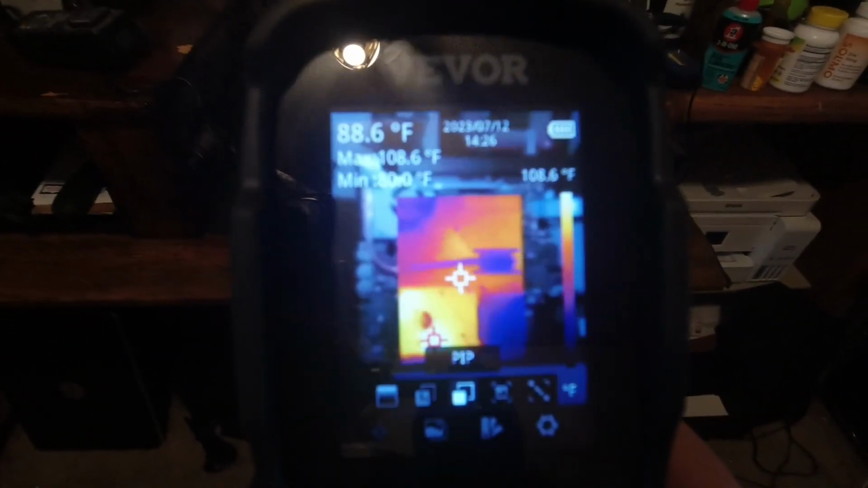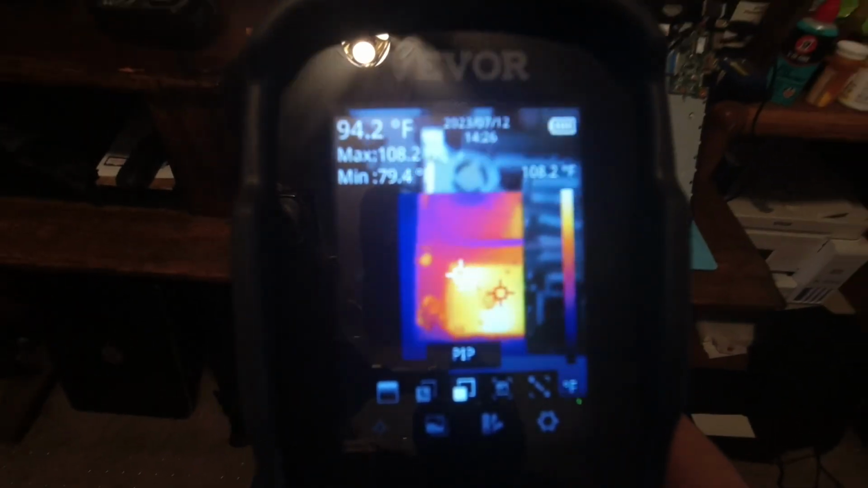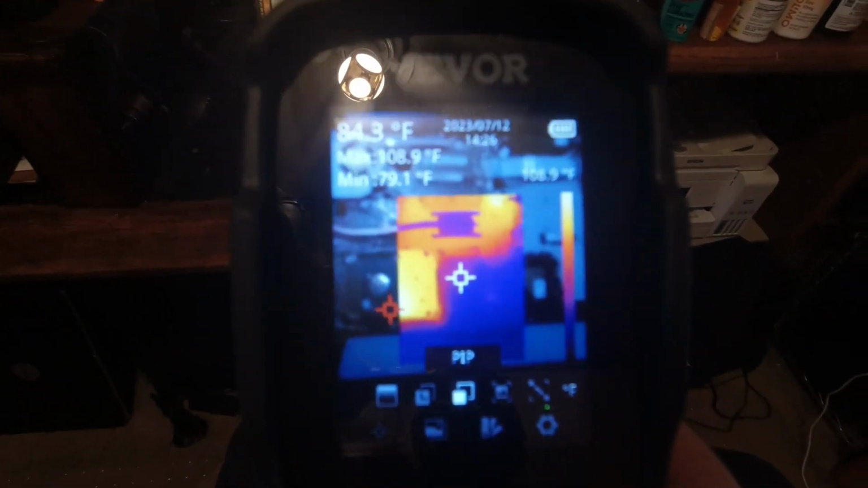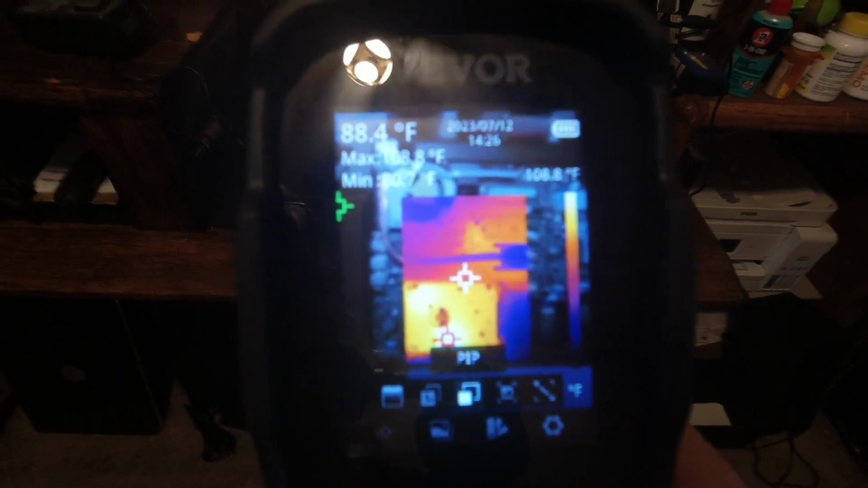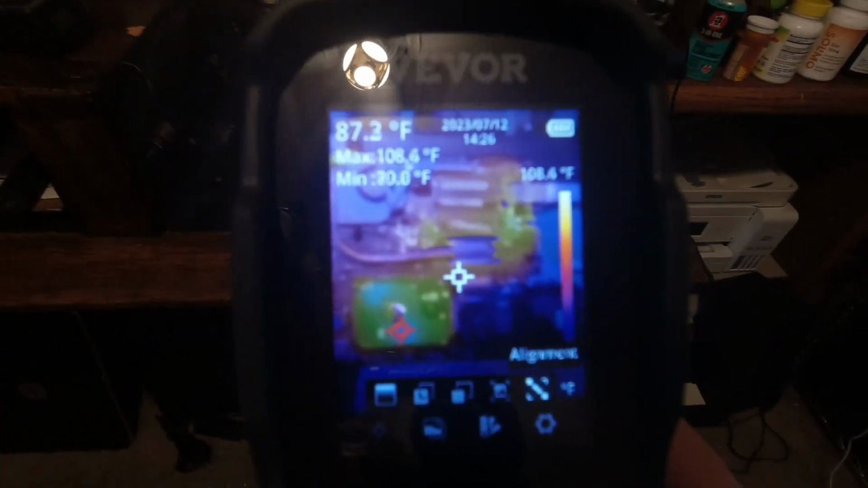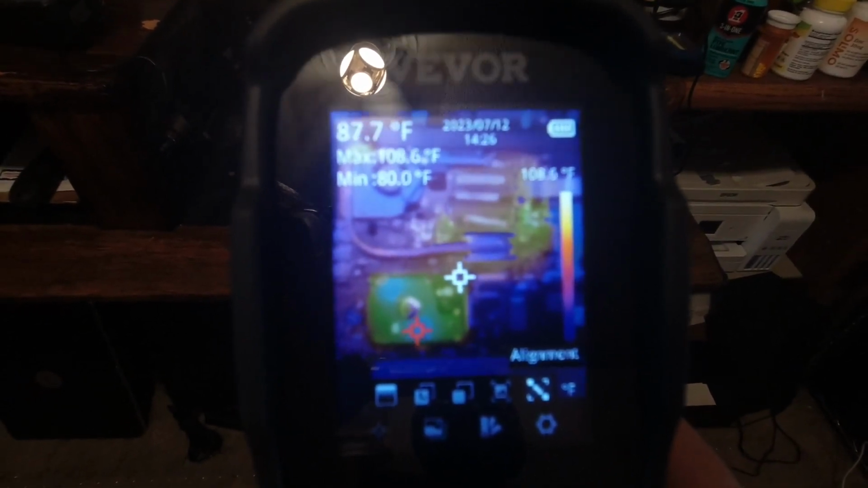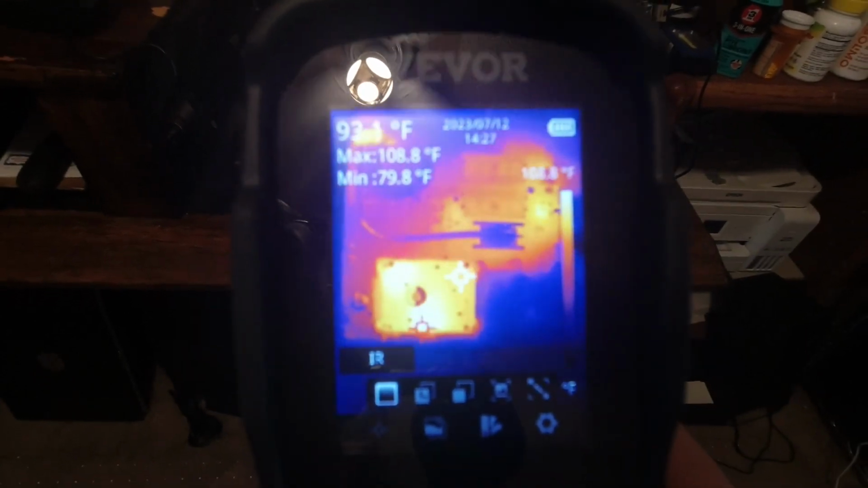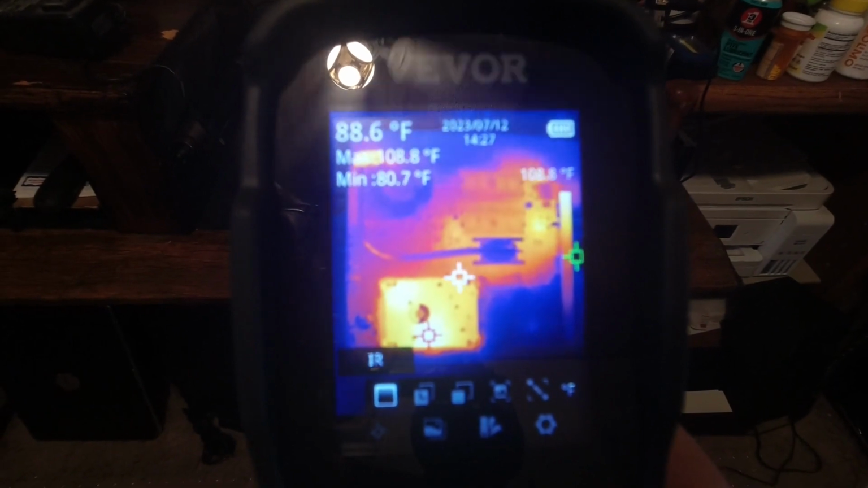And then the next one over is picture-in-picture, which, while I find that interesting, might just be to give you some peripheral vision to get a better idea what you're looking at if you're in a dark place. And then we have just the visible light mode. And then we have something called alignment, which I have not yet figured out what exactly is. And then one more click and we go back to IR mode, which I think is where most of us are probably going to be using this.